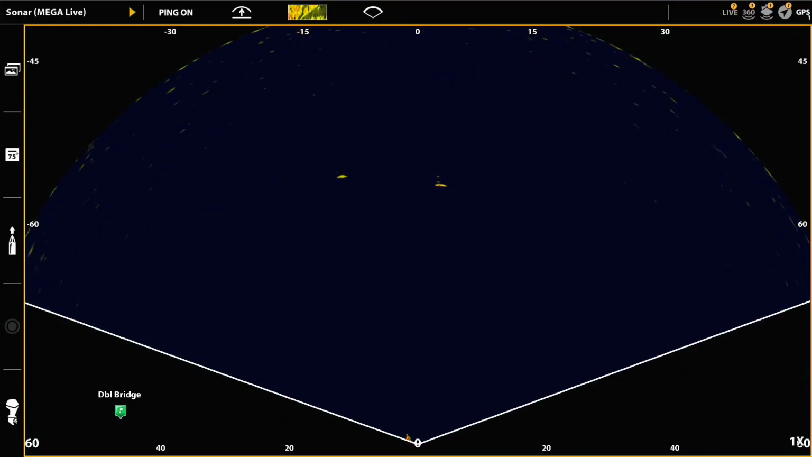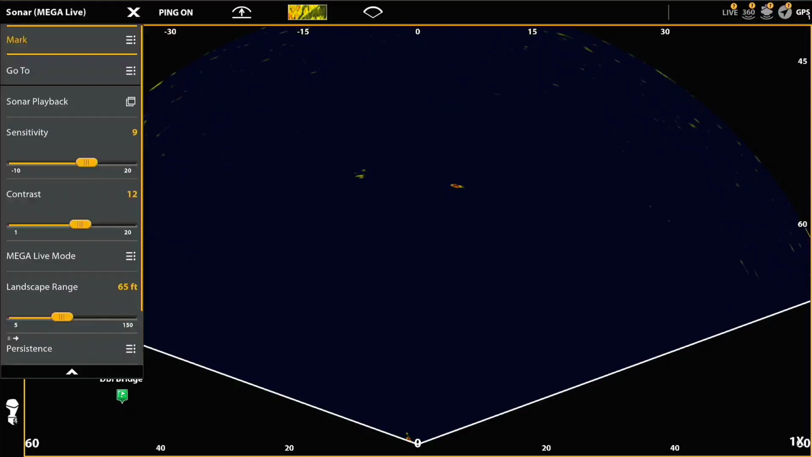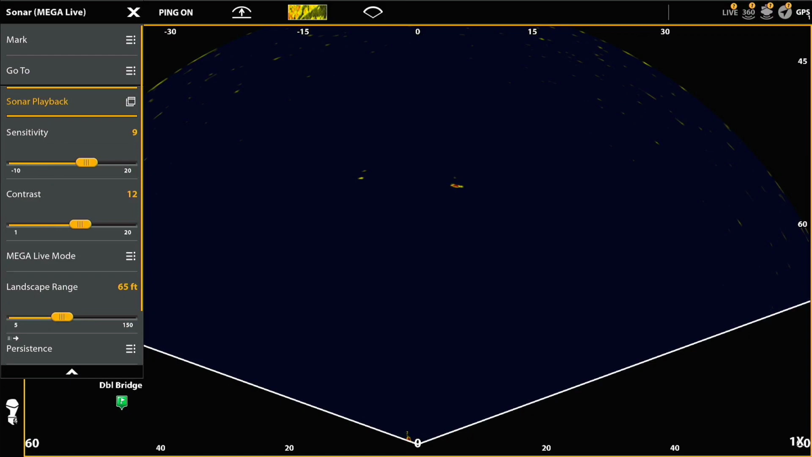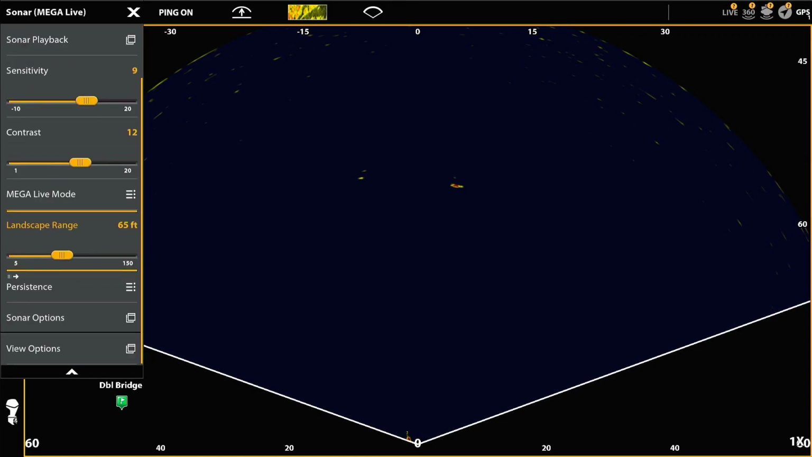This is the Mega Live landscape view, which is the normal view when you're in landscape mode, but I actually prefer to use the down view, and I'll talk more about that. So what I'm going to do now is pause the sonar playback and show you a couple of things about the